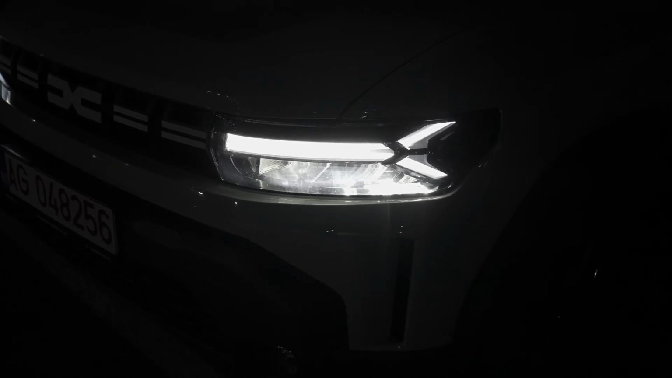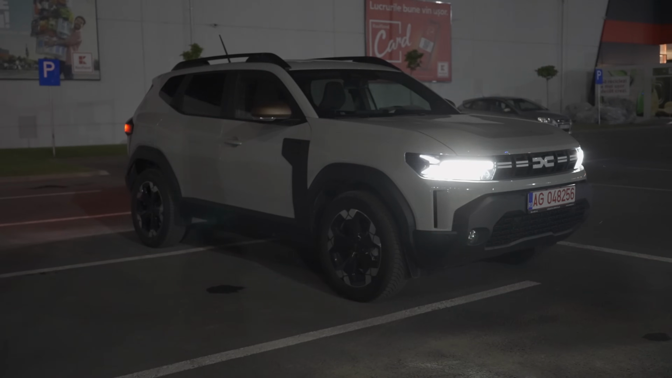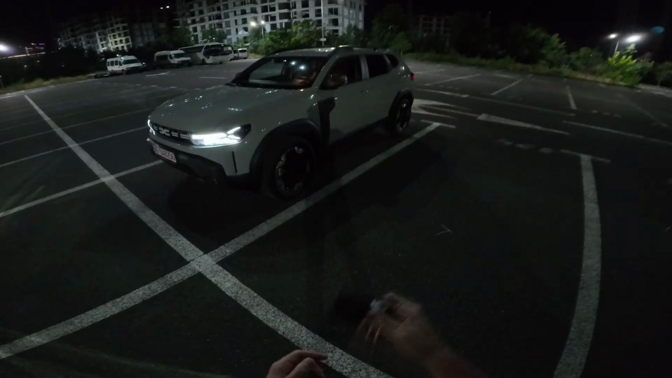Even though the high beam it's yellow, I think it's okay. I mean, it has LED light for low beam and it looks wonderful. The high beam, it is a yellow halogen light. I will show you in a separate video. I will do a light video where I show you interior, exterior lights and everything. We will talk about that in a separate video. But now guys, let's drive the car.